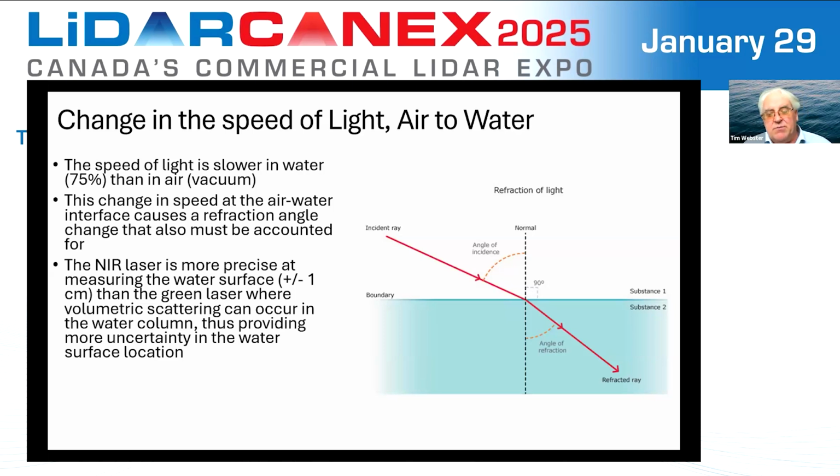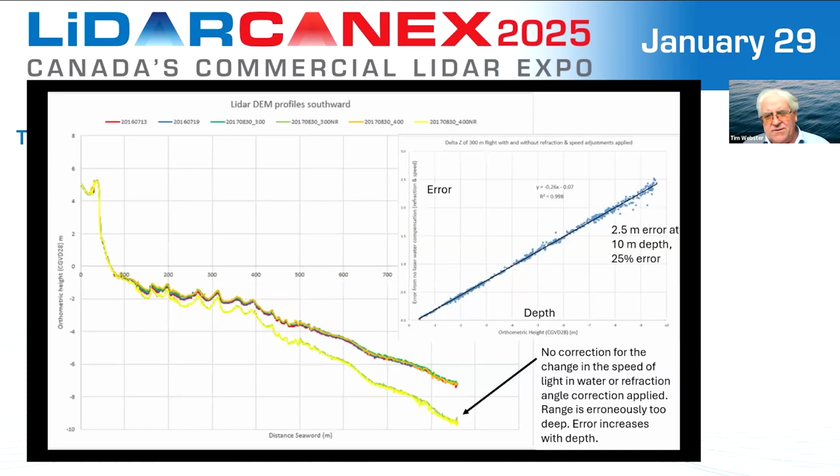This change in the speed is actually what causes the refraction angle, so a slight change that's depicted on the diagram there. So we make use of the near-infrared laser to measure that water surface in order to be able to back calculate, knowing where the water surface is and the geometry of the incident beam, the angle of incidence, in order to compensate for the beam divergence and the adjustment in the speed as that pulse moves through the water column. So very important to know the water surface.